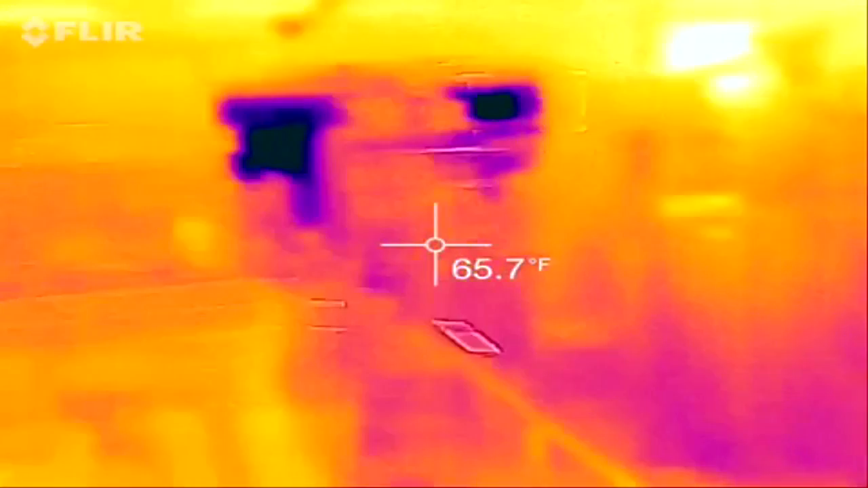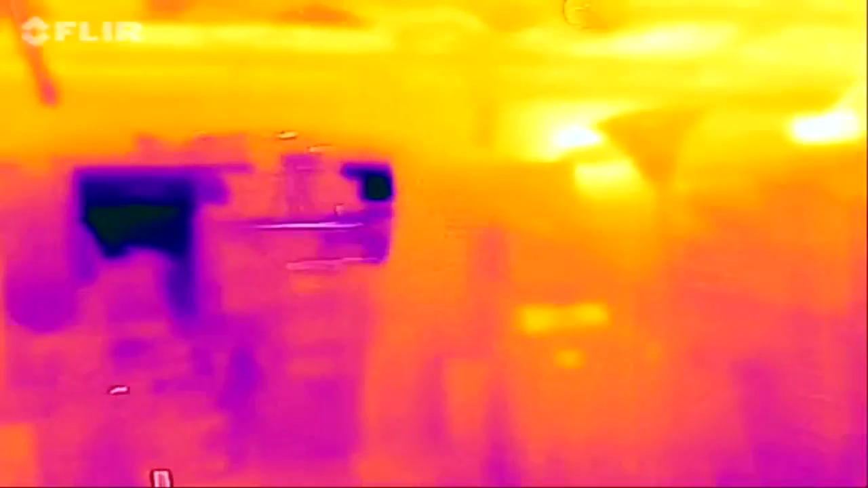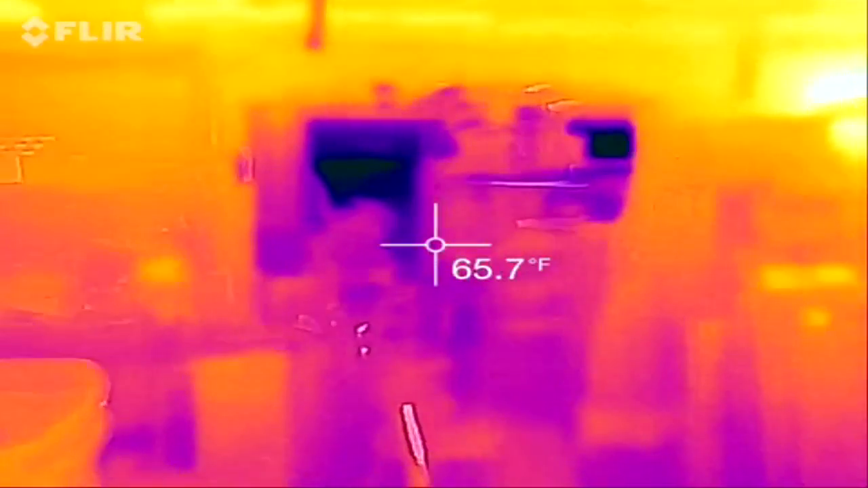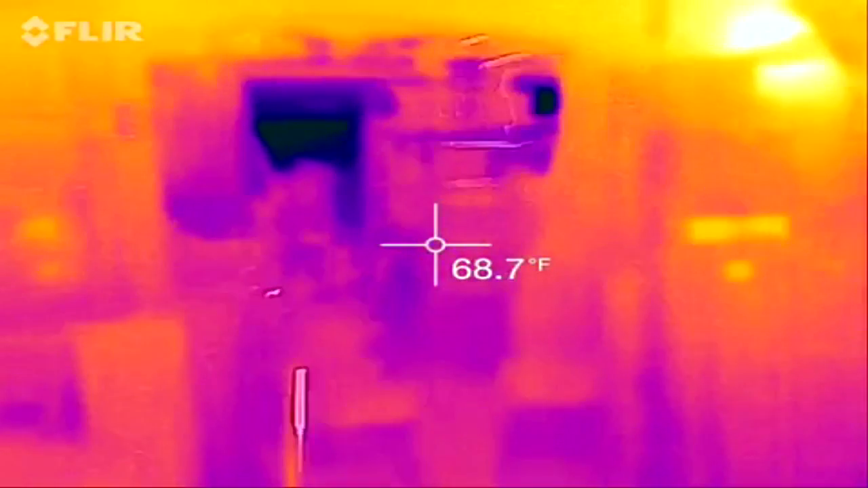I'm in the basement right now of this house. I'm going to turn back. I'm going to stop. And I'm just going to kind of whatever. I wonder why this thing stops. Kind of freezes. Go back. Let me move a little bit back here.